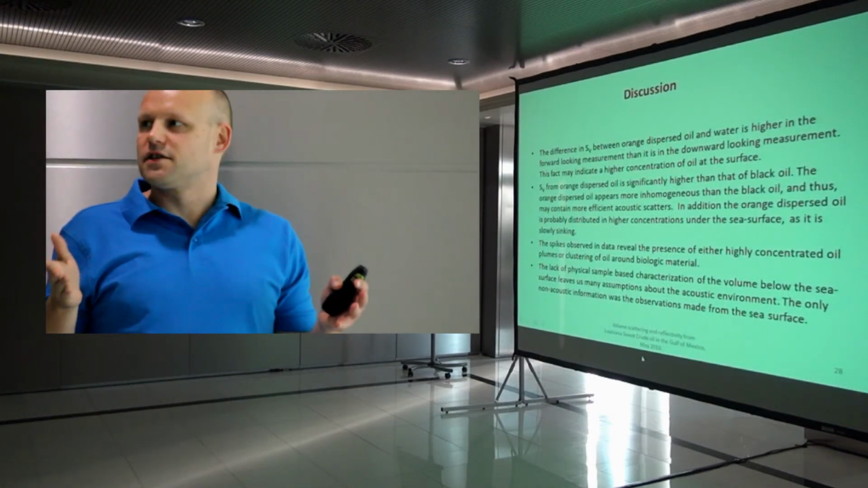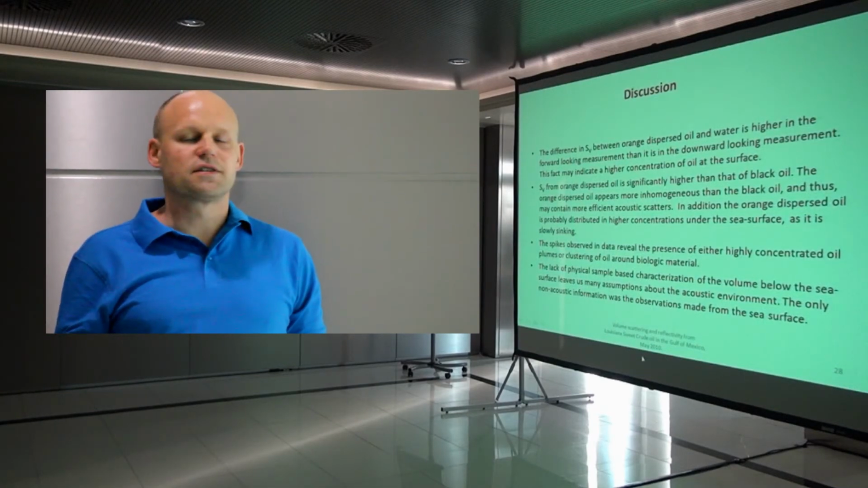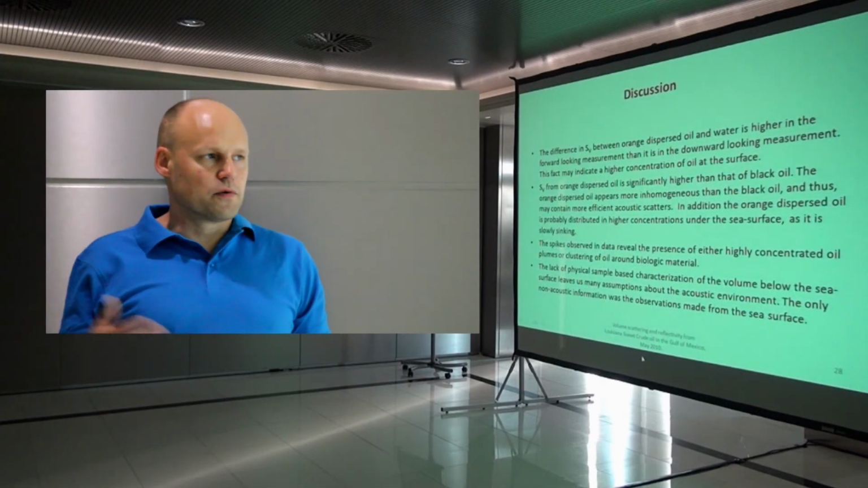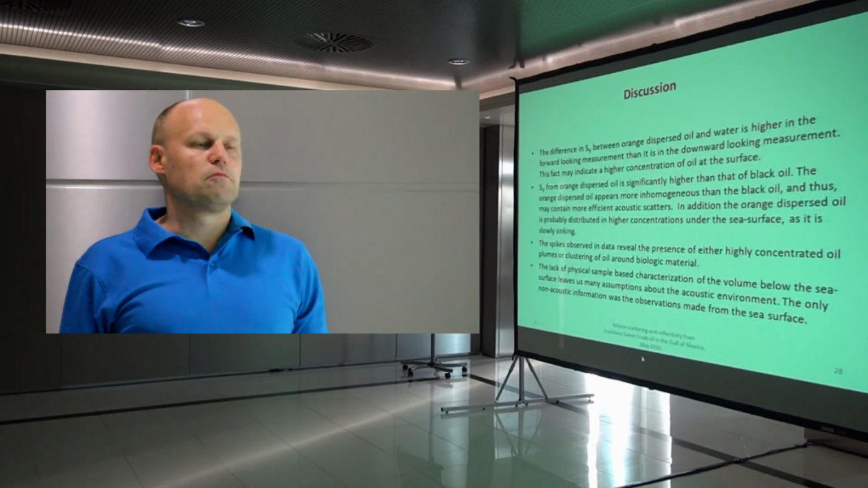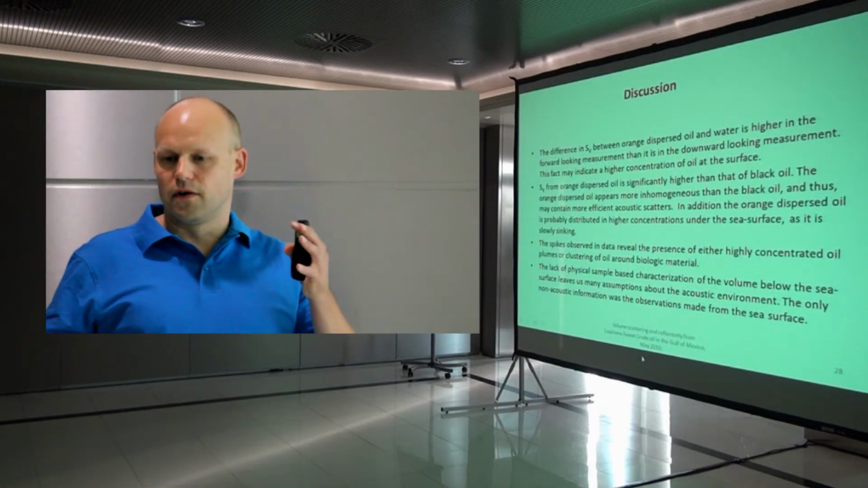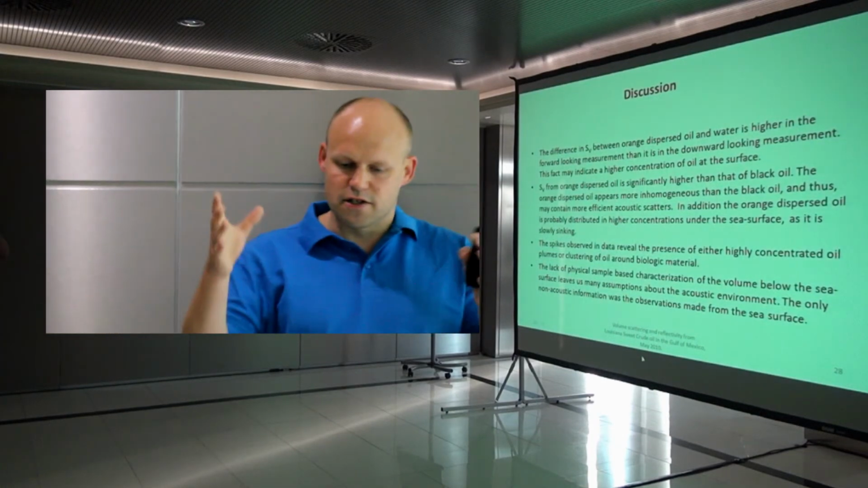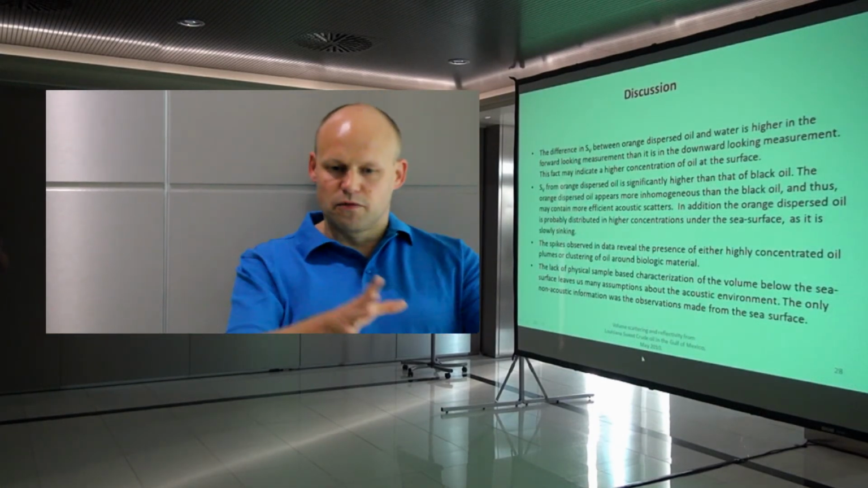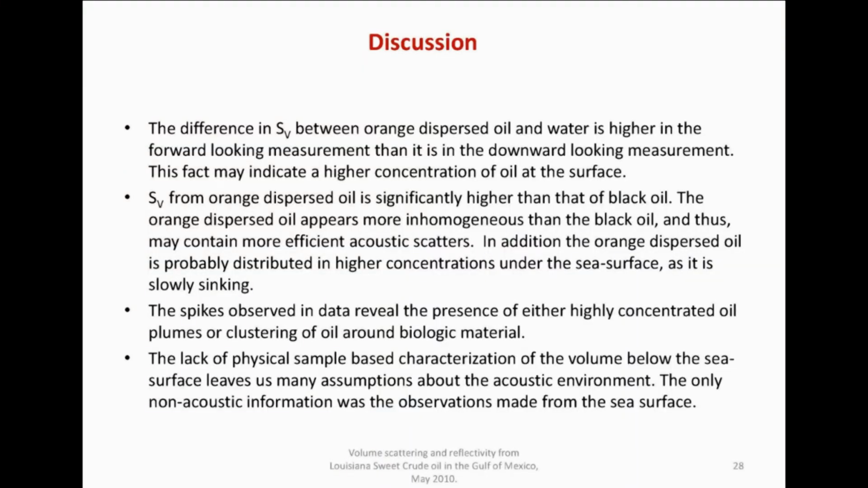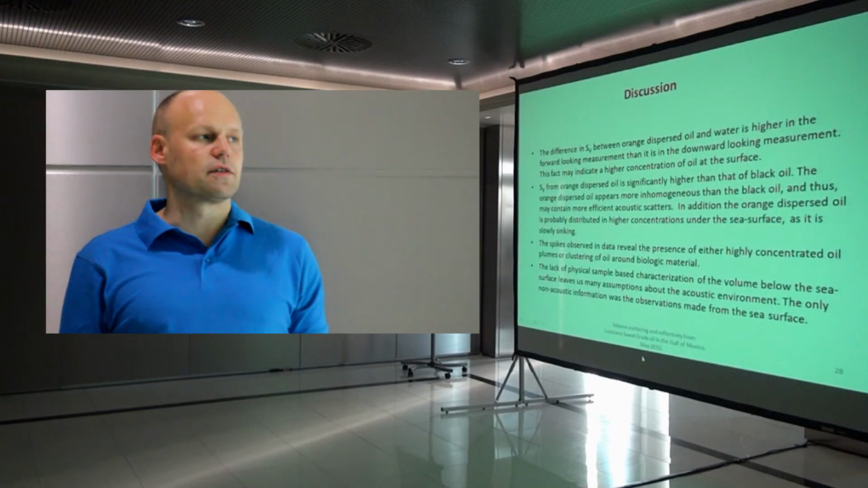So the orange dispersed oil is definitely much clearer in backscattering than the black oil is, and it appears more frequently. We did not have any alternative systems to measure or characterize the oil, so that was a bit frustrating, because if we had some laser systems and we could descend them, we could really go in and quantify our data much more. But that was what we had at that time, and we had to act fast because the pollution was evolving constantly.